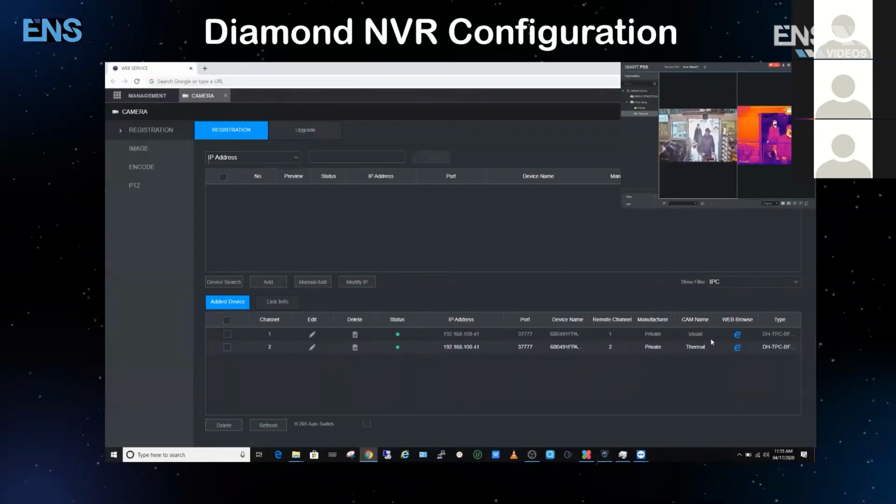Yes, that is correct, which is why you'll see the IP address is actually the same for the camera, and there are two channels, remote channel 1 for visual and remote channel 2 for thermal. And of course, when you're adding this thermal camera to the NVR, we're adding it via the IP address. Yes, that's correct. You can add it either manually or by searching for it if it had a DHCP address, or in this case, this NVR is a built-in PoE NVR. You can just plug it straight into the back. So now that these two devices are bound together, what's the next step?